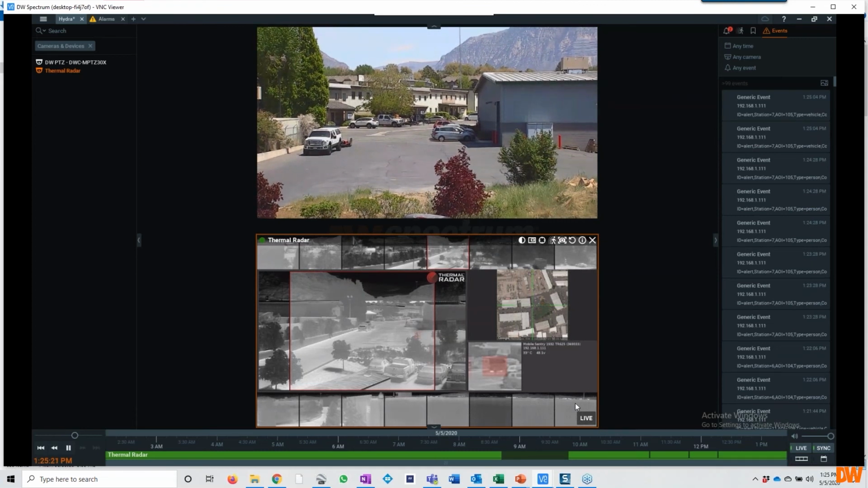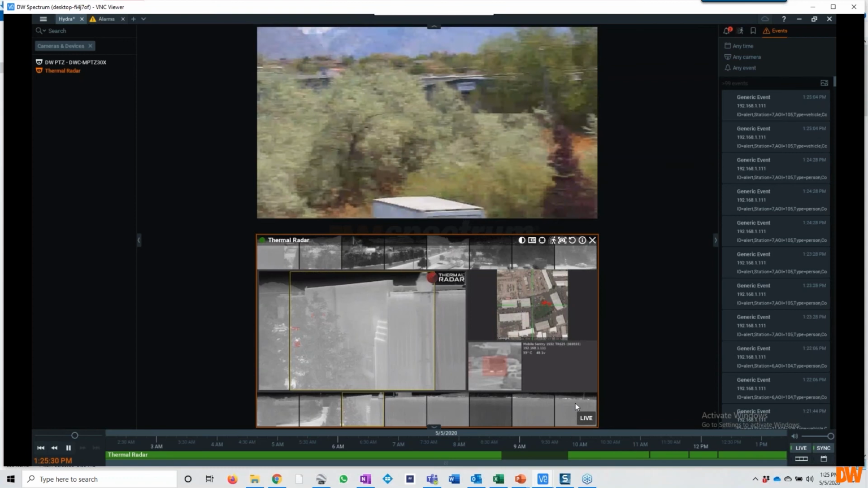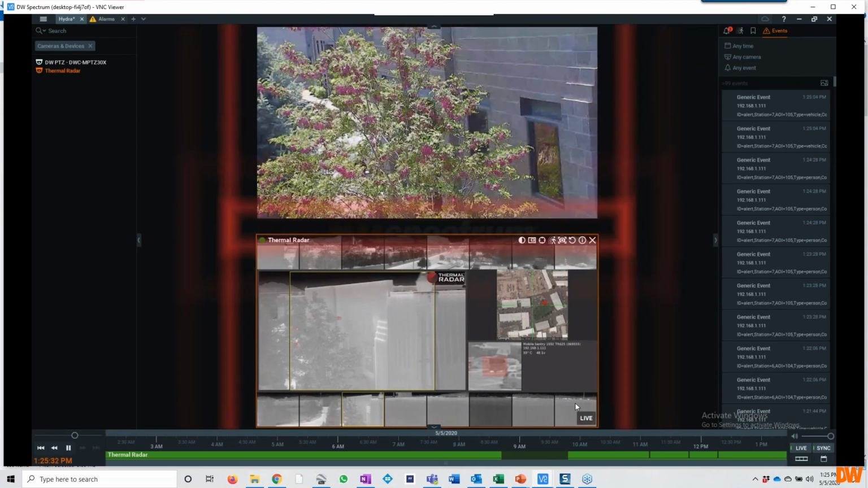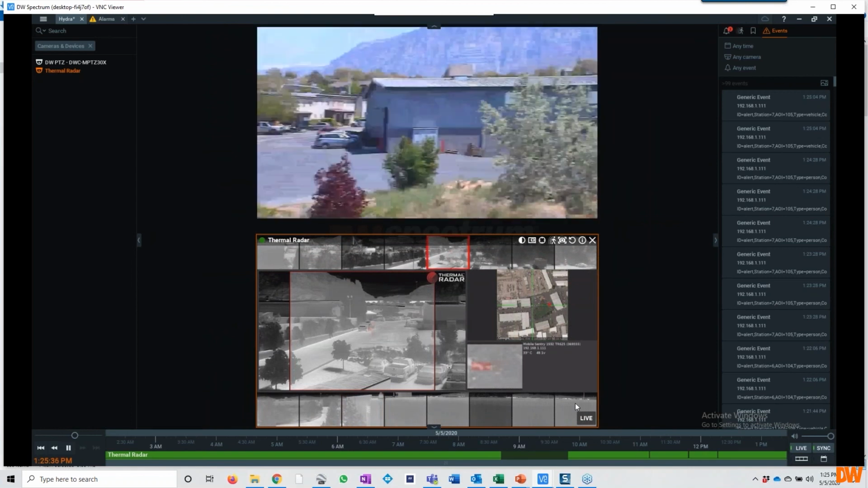So we've put them on mountainsides. We were down in Colombia, in Bogota, doing a fire detection demo, and had a house up on the mountain that was lighting up some fires and things for us. So yeah, we can do a lot of cool stuff with that.